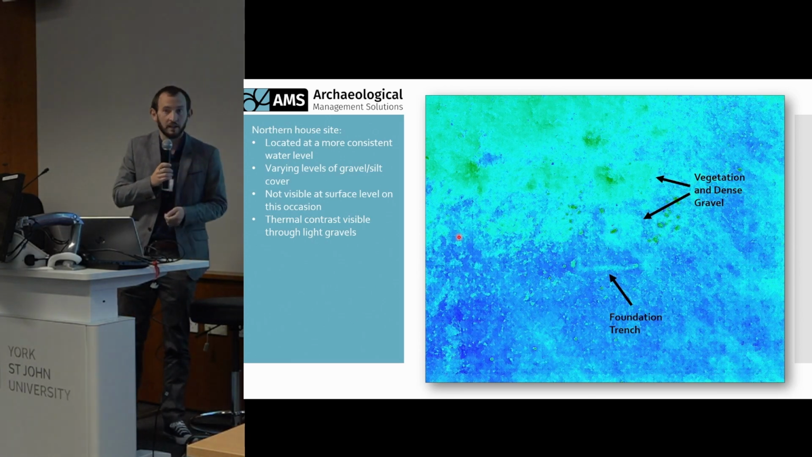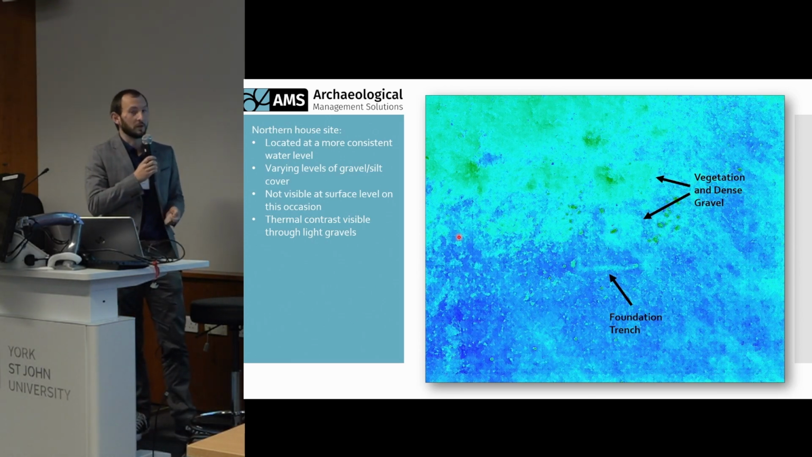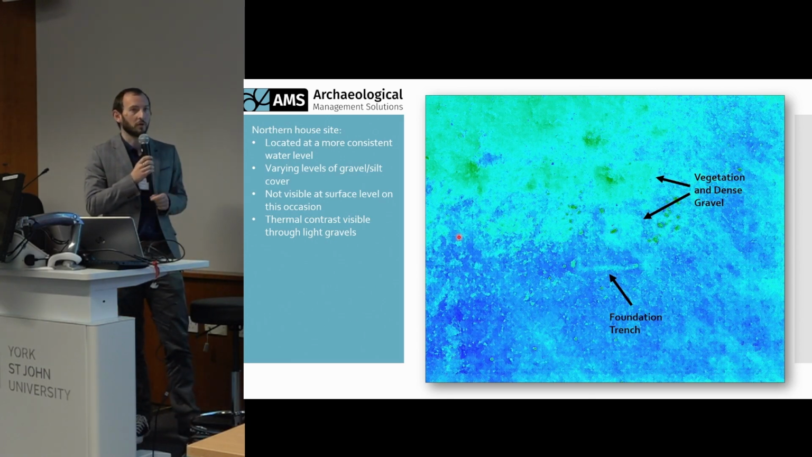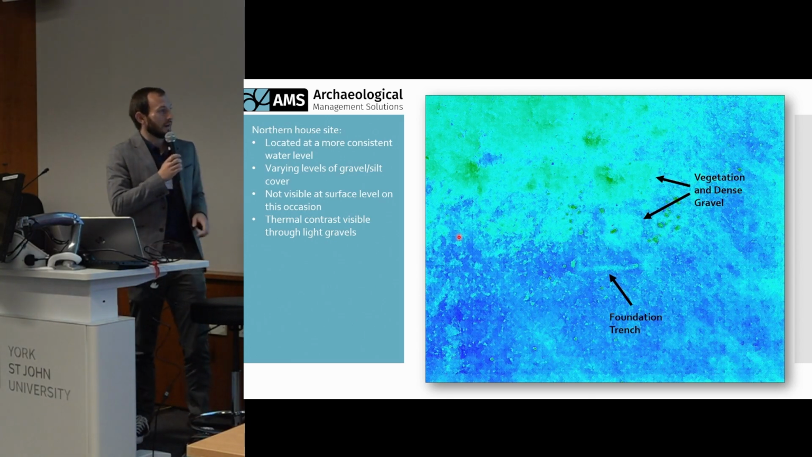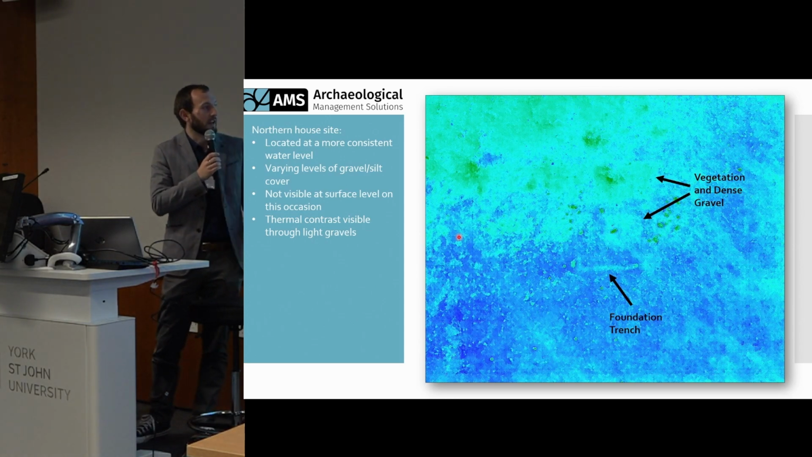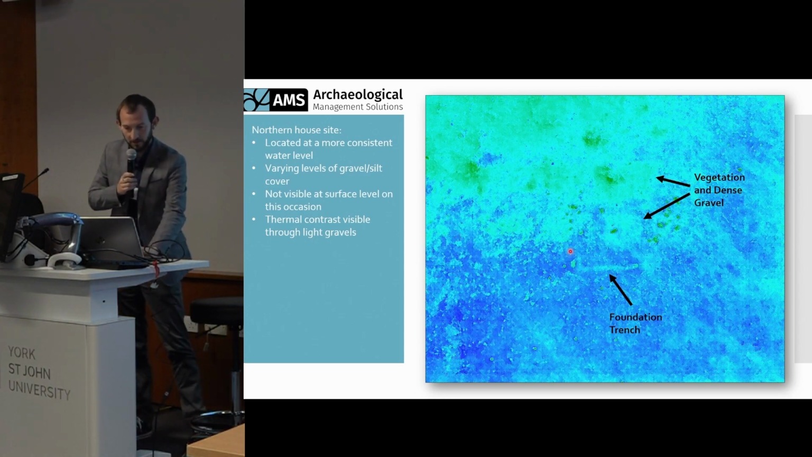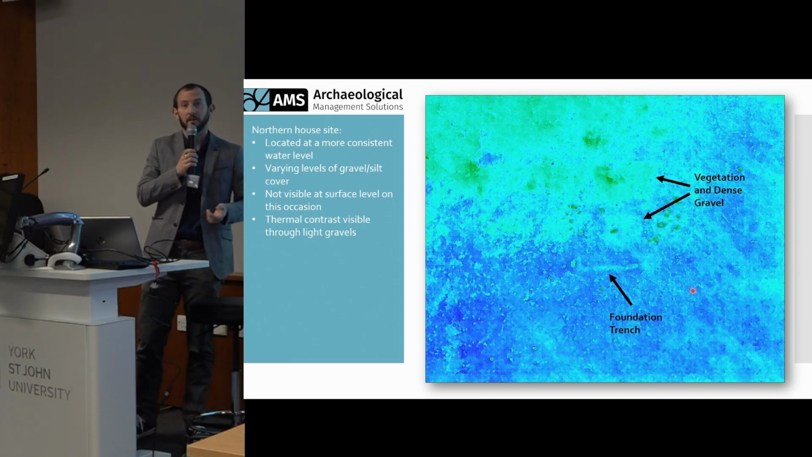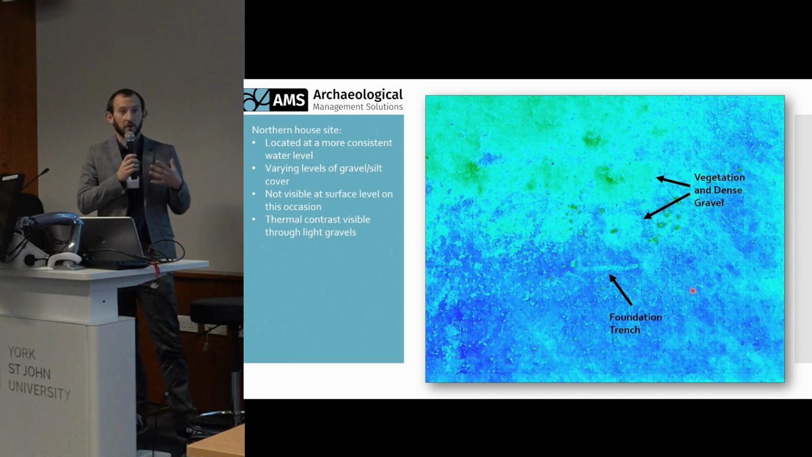So this is the northern house site, which is a lot less visible due to its presence at a more consistent level of the waterline. As you can see from the bottom here, the slot trench is still visible in this area. This wasn't actually visible at ground level at this time because of a thin layer of gravels and silts that had built up over it.